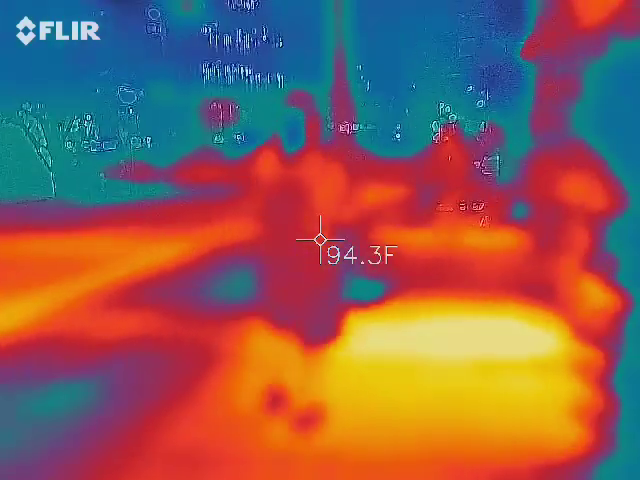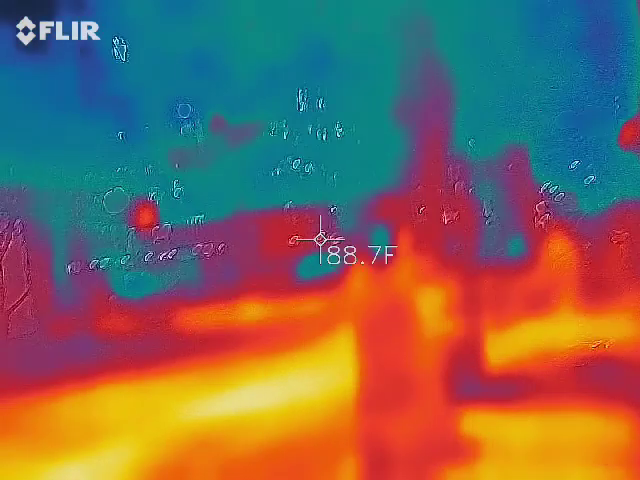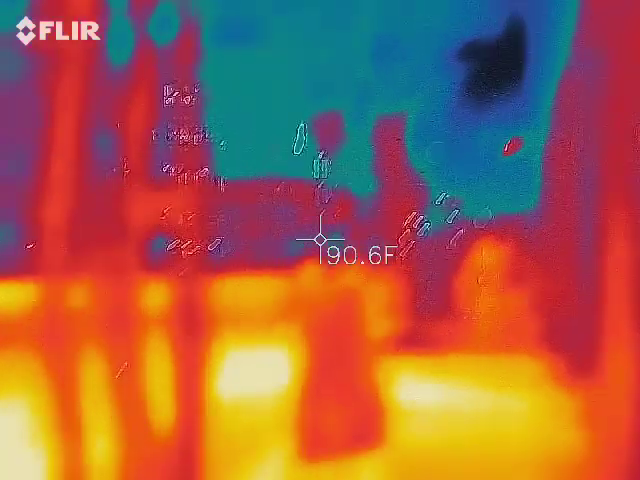Hey, Ghost, you get hungry? Should ask them where's a good place to eat. What's a good place to eat around here, Ghost? Oh, I swear that just dropped 50. Oh, did you feel that breeze too?